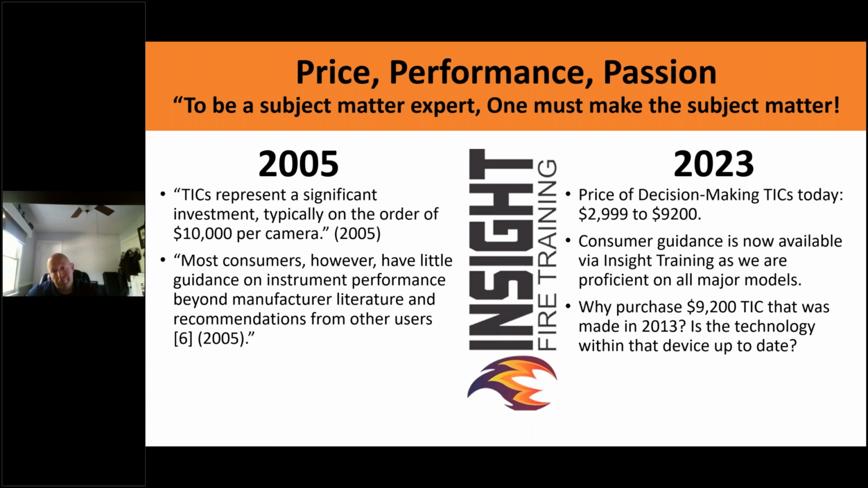Just saying, because some of these models are not current. Know that. Look at the model, look at the year, look at who's making it, and look at whether they are making something new. Because if they made something in 2013, odds are they're about to make something new. If they made something in 2018, it's going to be around for 5 years, because that's when your consensus standards change, about every 5 years.